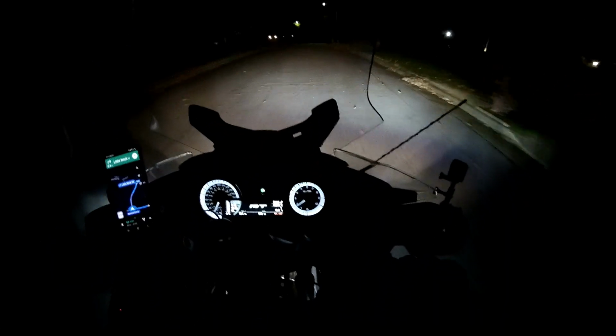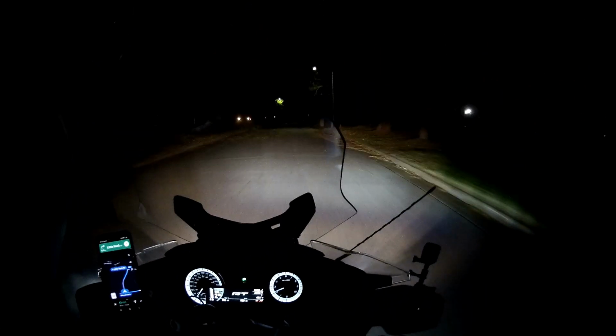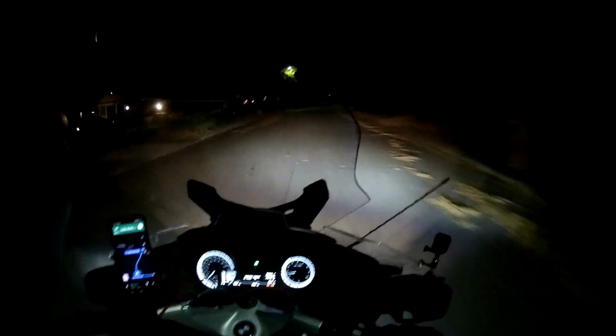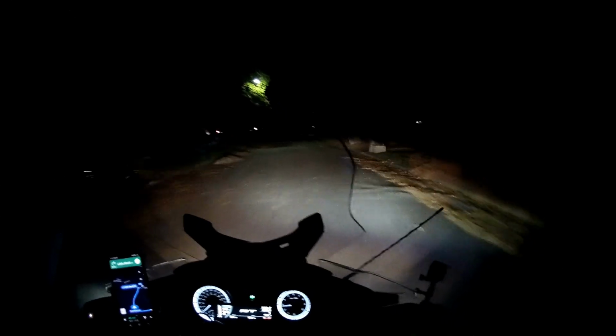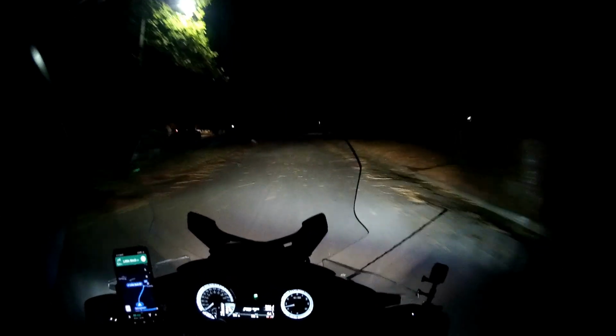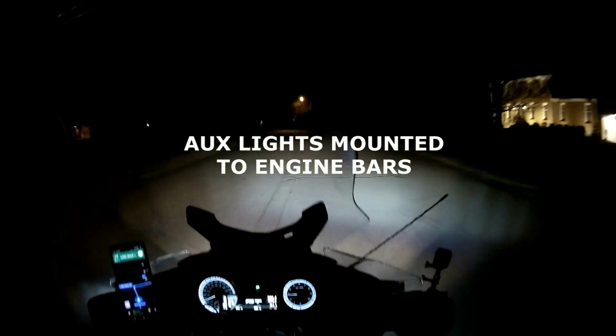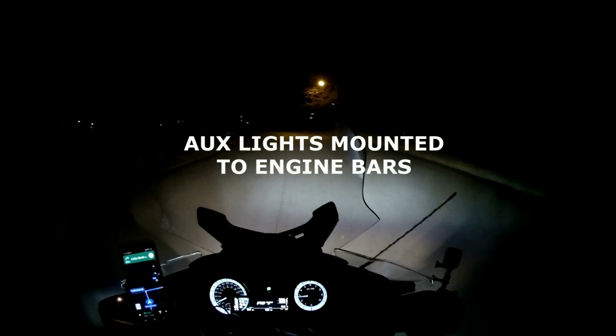The lights are so good, I'm having absolutely no difficulty picking out where I need to turn. There are street lights in this street, but they are not very bright and they're very far apart. So the auxiliary lights, which are mounting onto the crash bars, or the engine bars, are picking out where I need to turn really nicely.